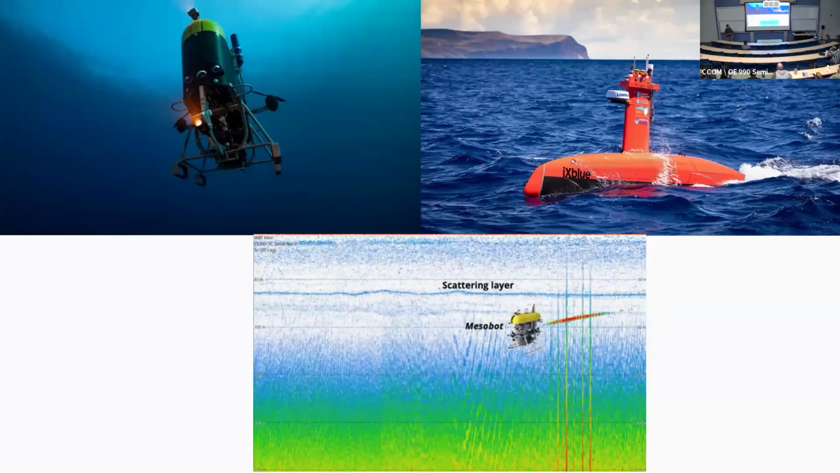An example of that, which you might have seen already, is an expedition where we used DRIX deployed off the ship, and we had Mesobot deployed in the water, and DRIX was using an EK80 to image the water column. You see here an example of EK80 data where you see a deep scattering layer. You can actually see the track of the vehicle as a strong reflector right there. And then through acoustic communications from DRIX to the Mesobot, you can direct it to that layer and say, this is where you want to sample for eDNA or take imagery.